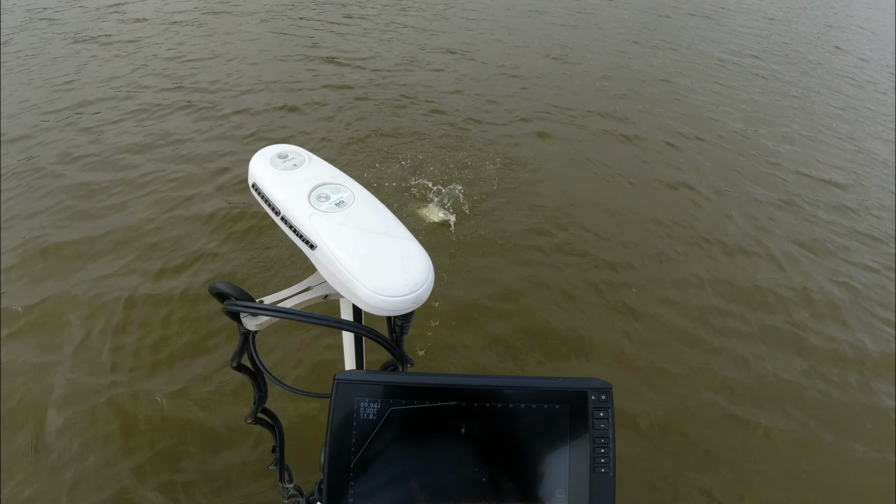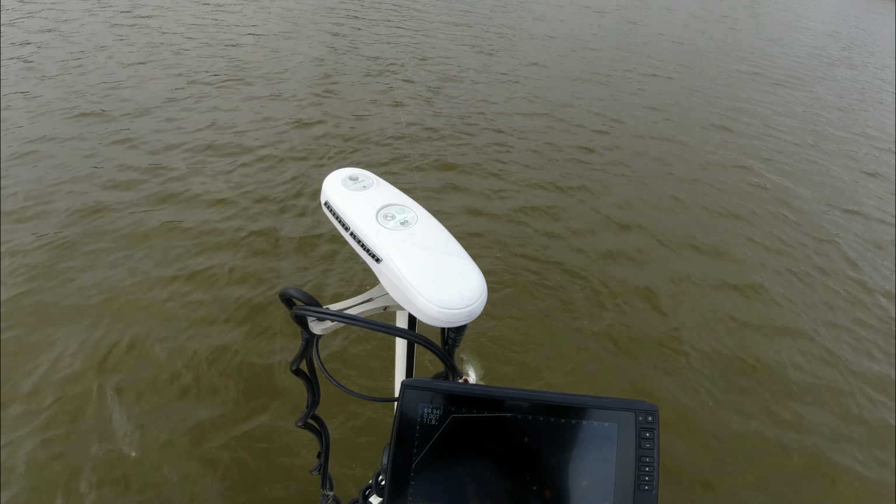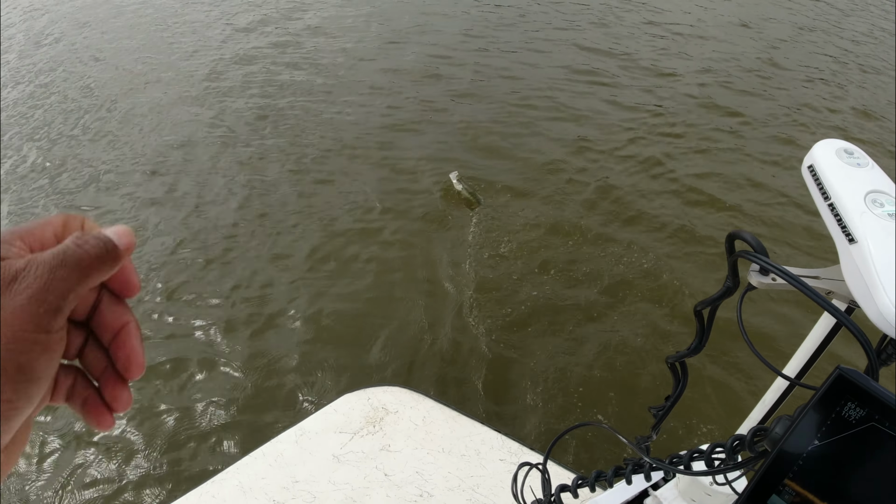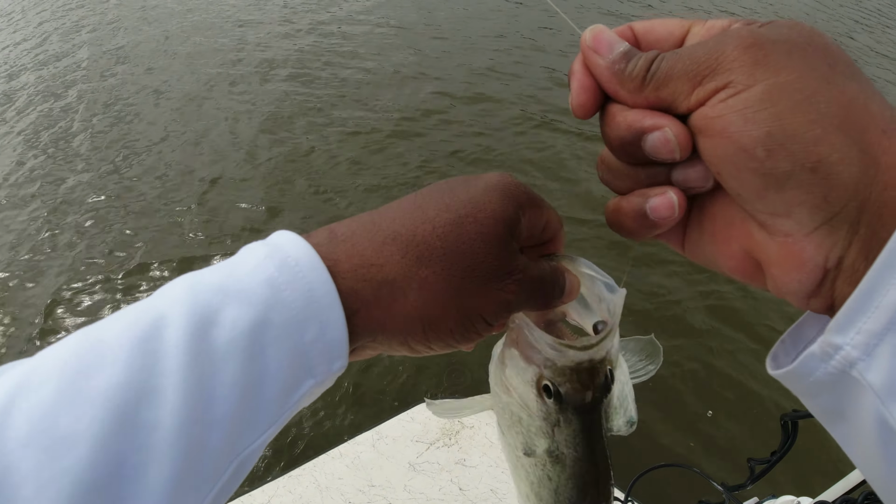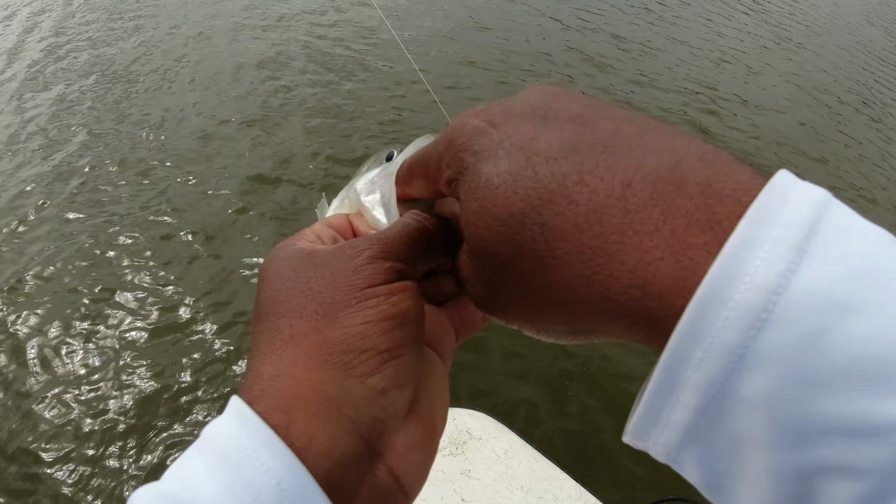That's not a weigher though. We're not gonna weigh this one. Probably pushing 1.5 pounds also. Swing them in, Denali. 1.5 pounds. I mean, just awesome fish.